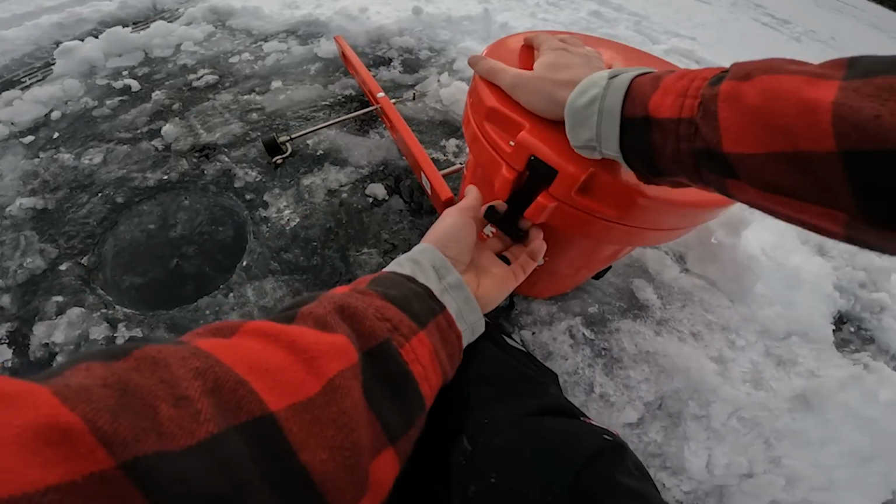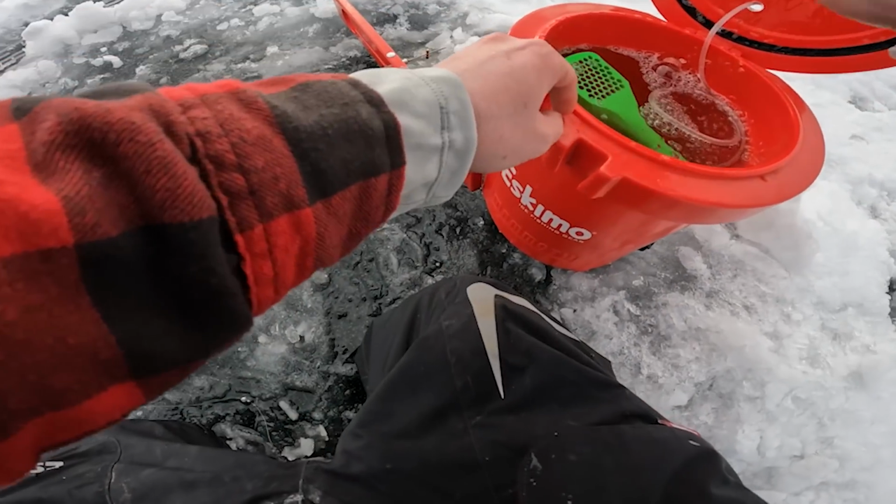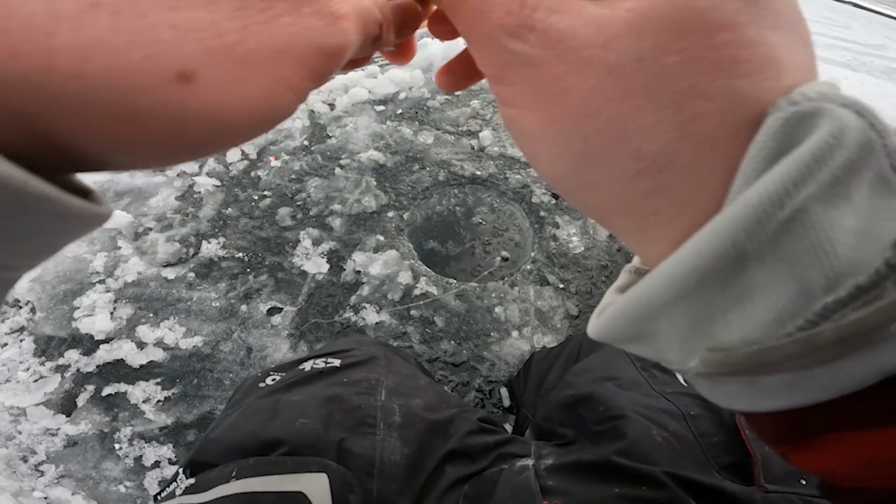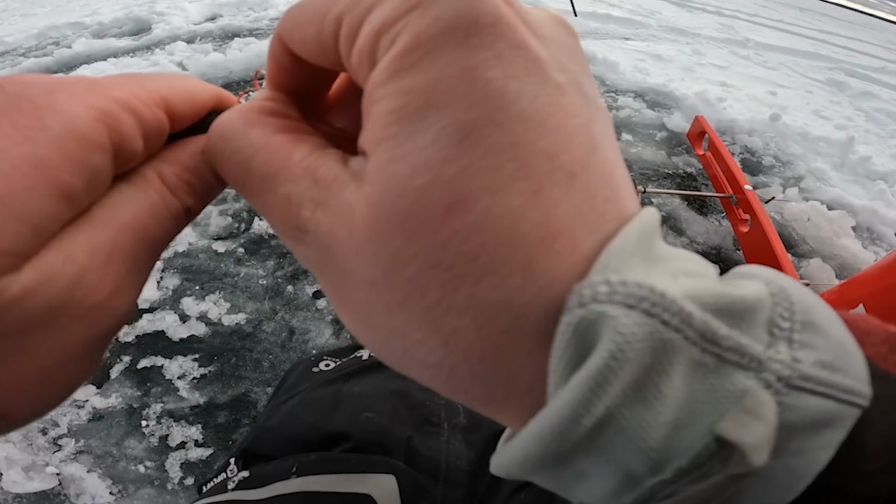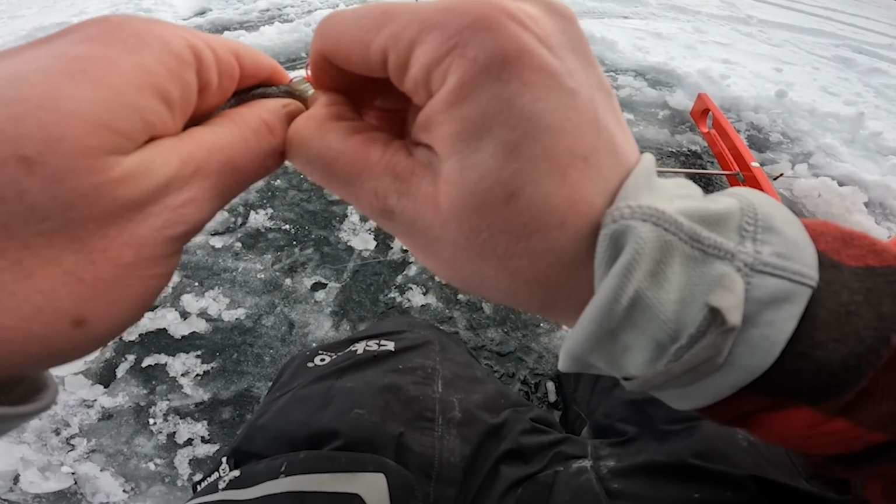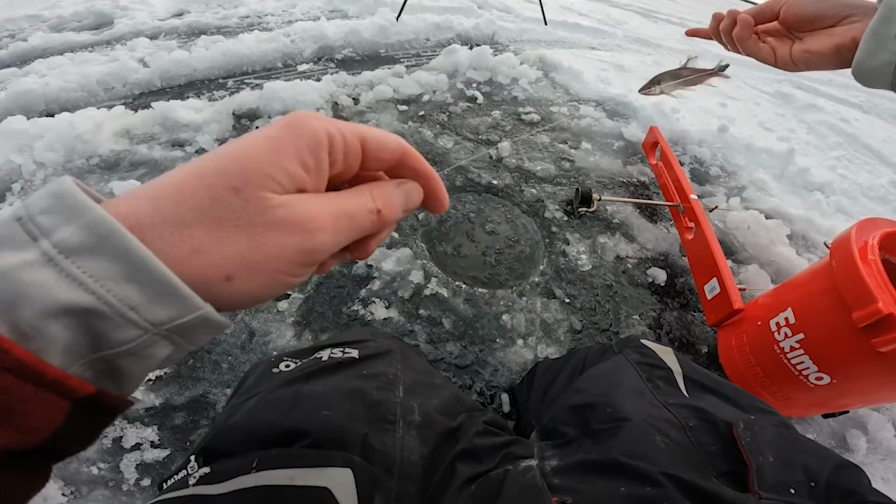Go into our minnow bucket here. I think we're gonna start with the golden shiner. So we'll grab a shiner out of here. Just kind of get him right through the back of the dorsal. Again, just enough so that you're not killing that minnow. He can still swim around down there.